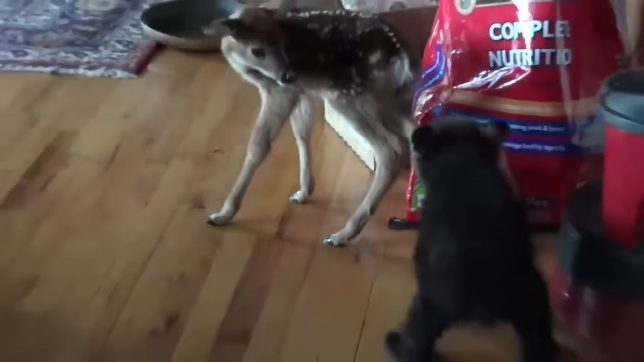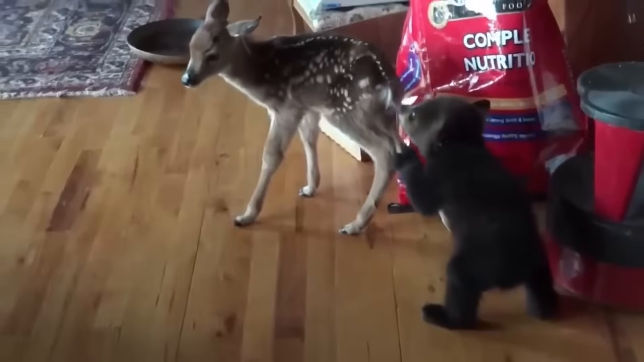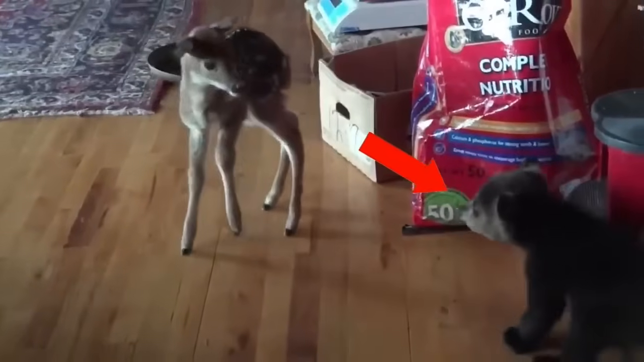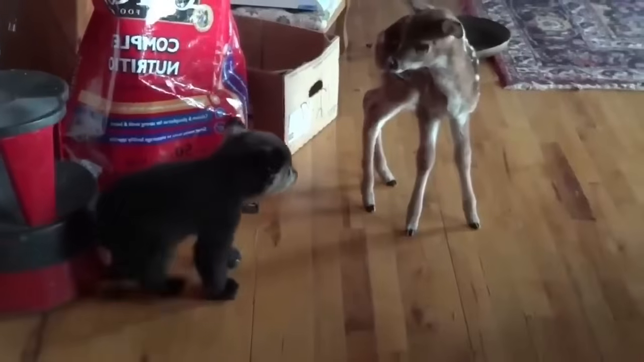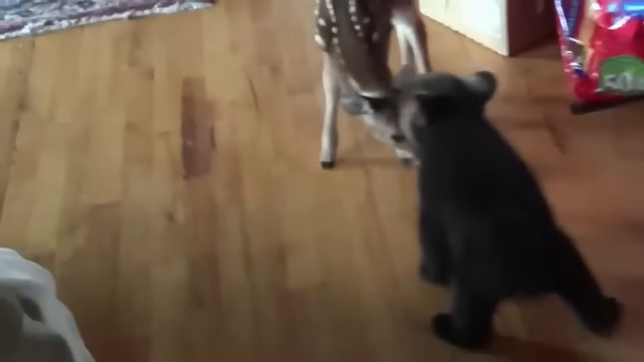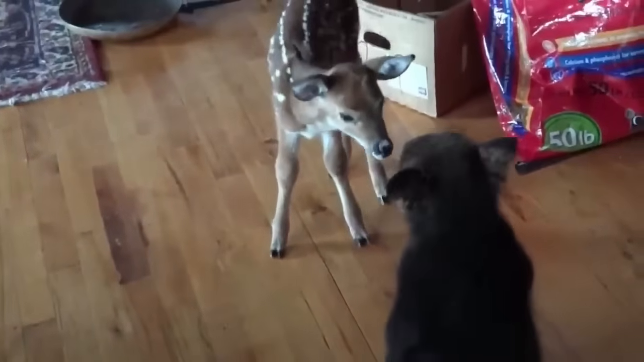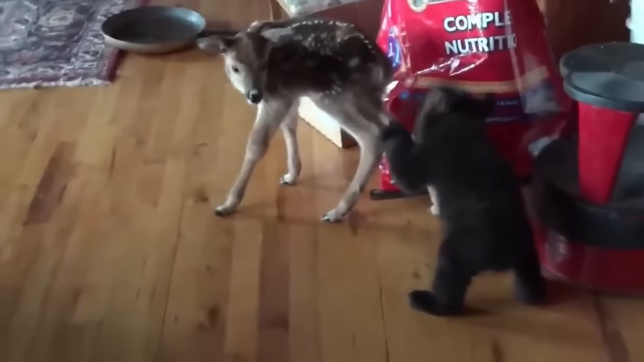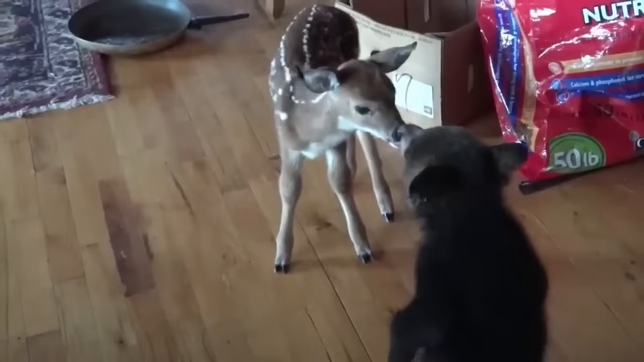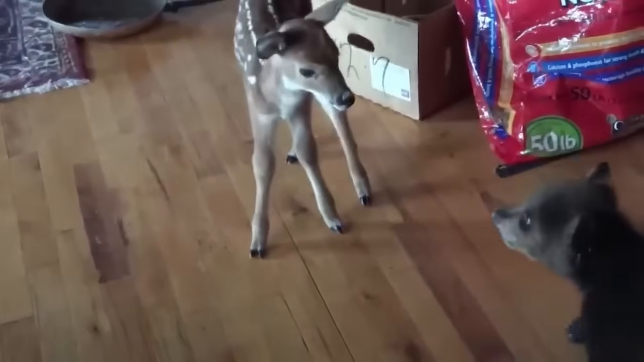Two babies. So there's this cute bear cub named Boog, and guess what he finds in his living room? A baby deer just chilling there. At first, Boog is kinda careful, slowly approaching the little deer. But the deer is like, nah, I'm not interested, and ignores Boog's attempts to be buddies. But you know what? Boog doesn't give up. He's patient and keeps trying until he finally wins her over. And then they have this adorable little encounter. Who says animals can't be friends, right?